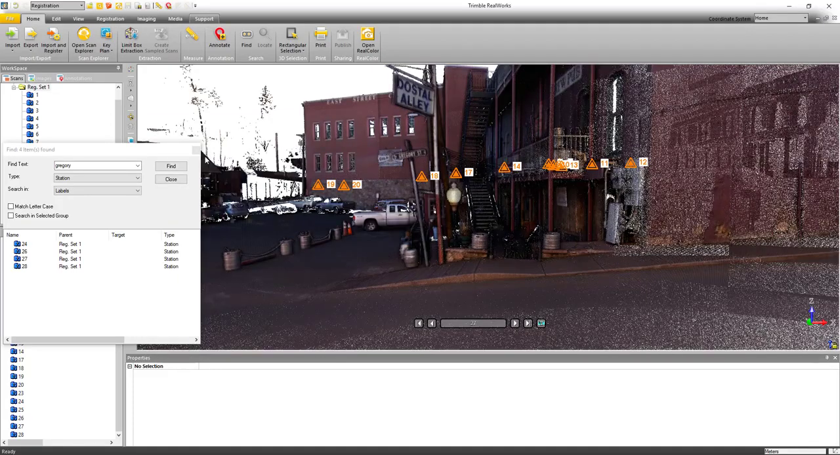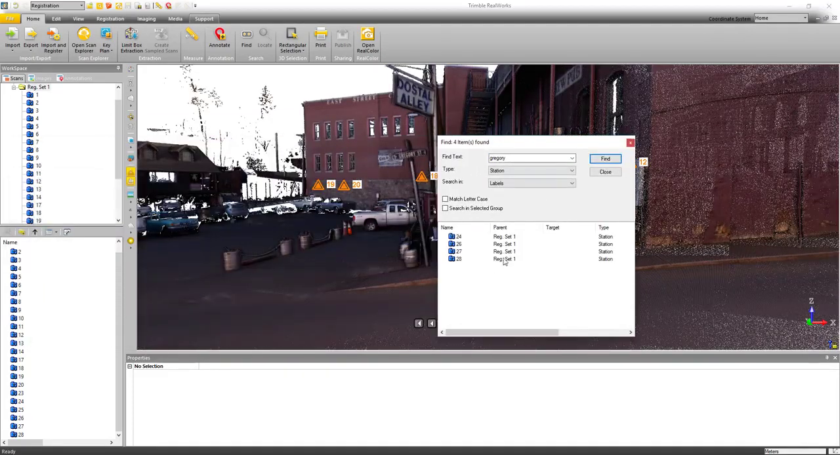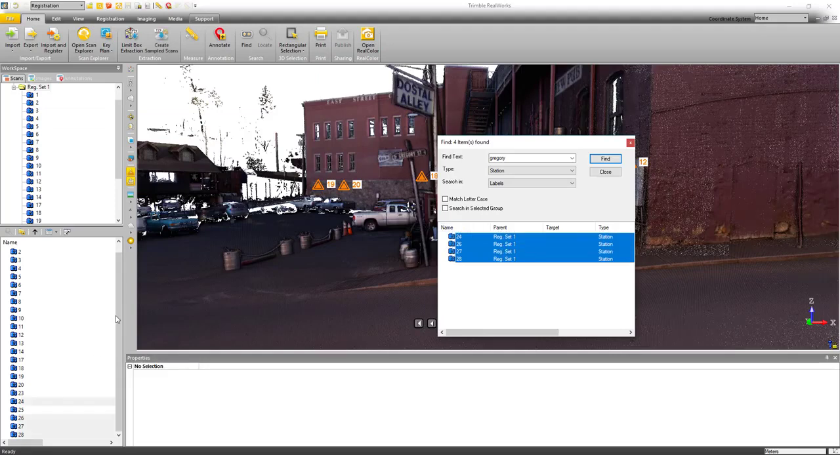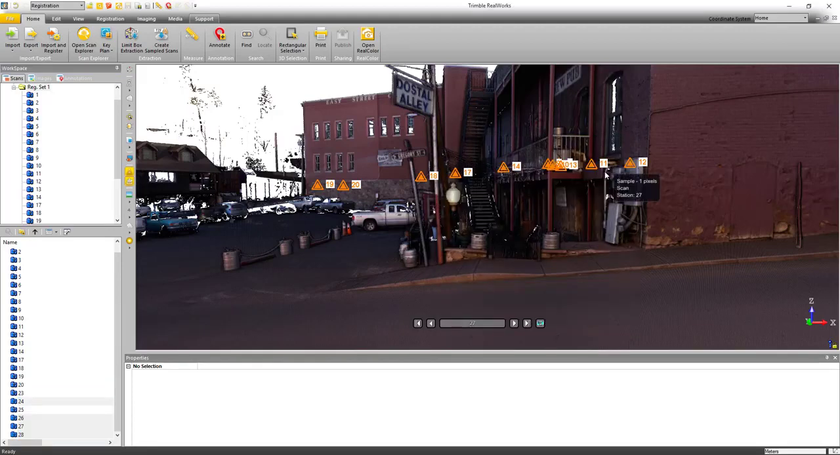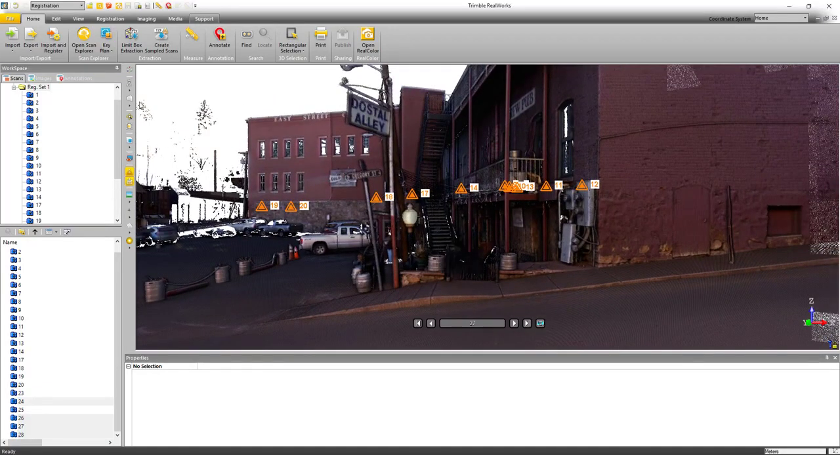And when I select station or stations in the found group, they're also selected over here in the workspace. So again, you can see how it'd be very useful when doing registration, being able to quickly find stations that are associated with a certain floor or a certain street. And to be clear, the labels don't have to come from Trimble Perspective. You can just go into any station, go into the properties, and add the labels in that row.